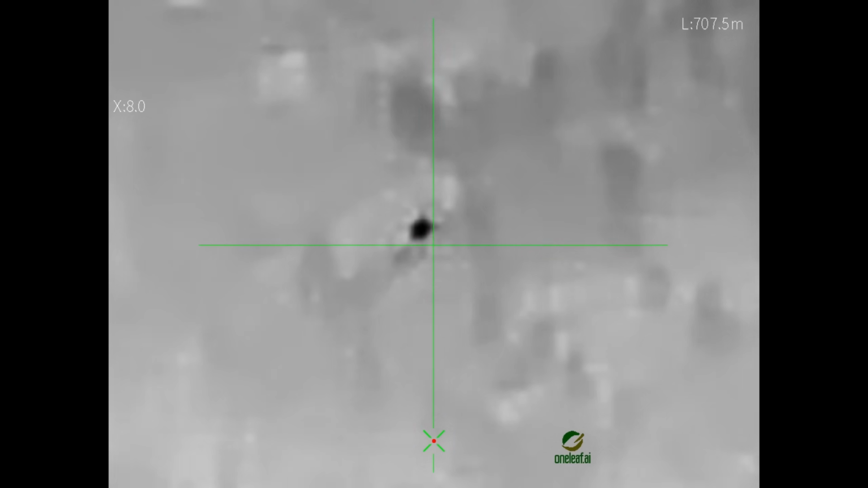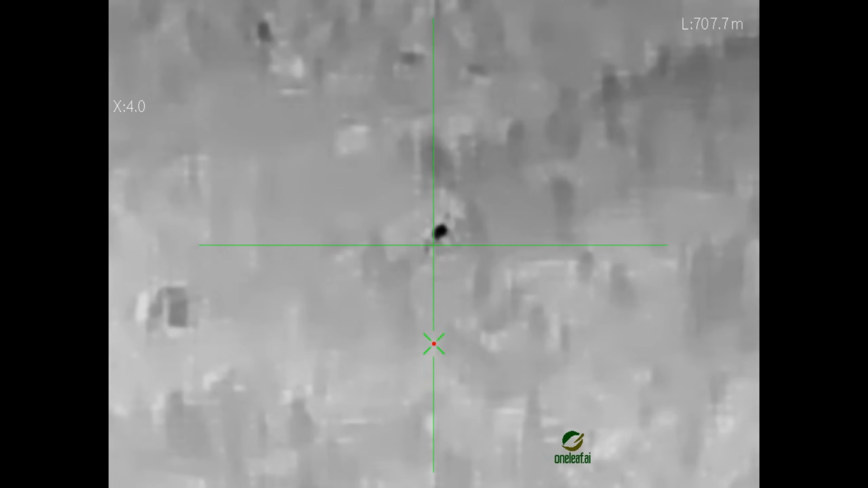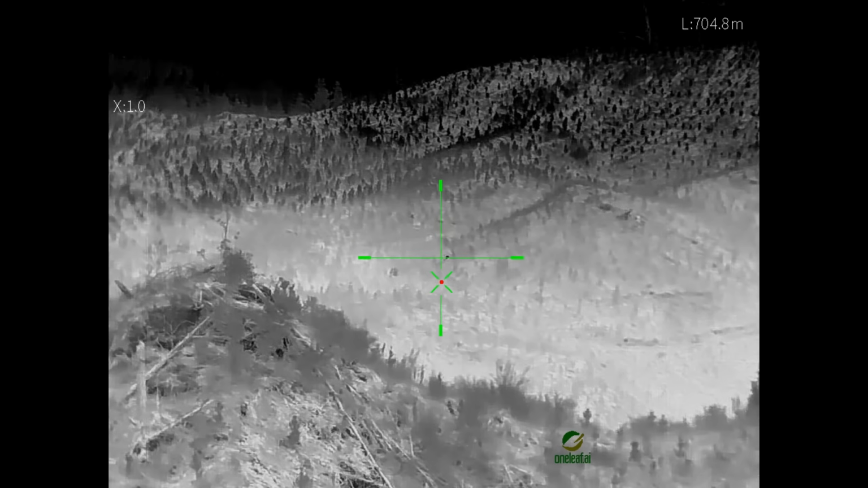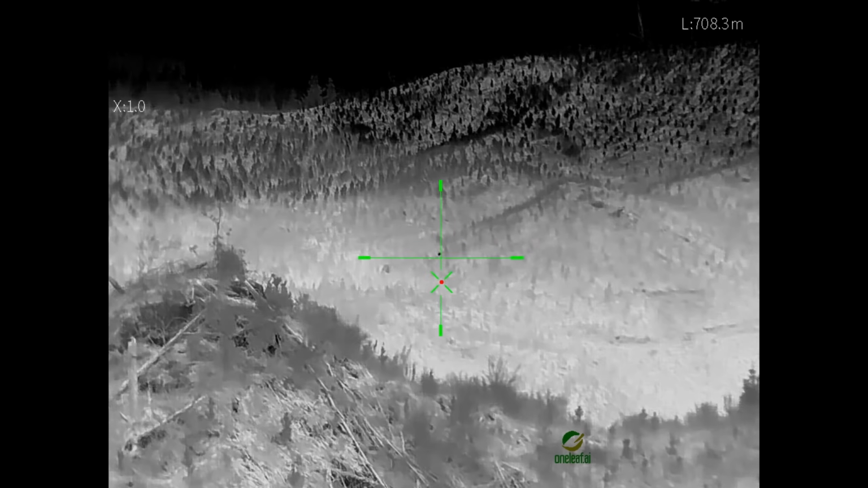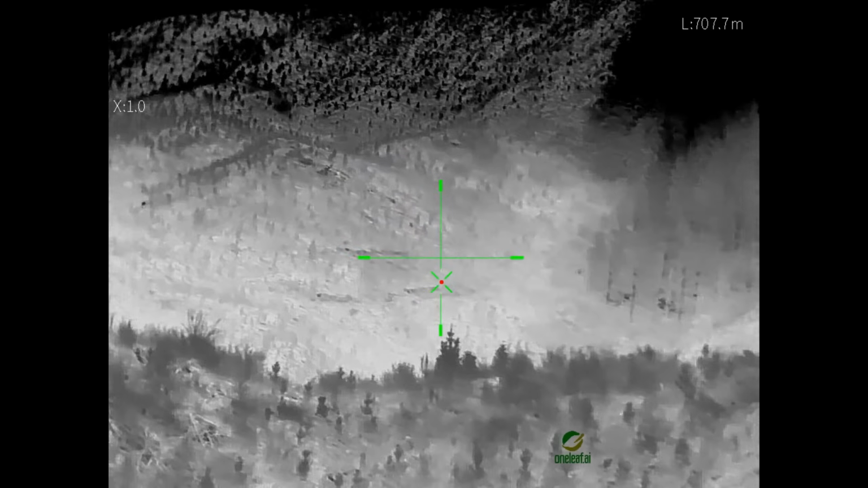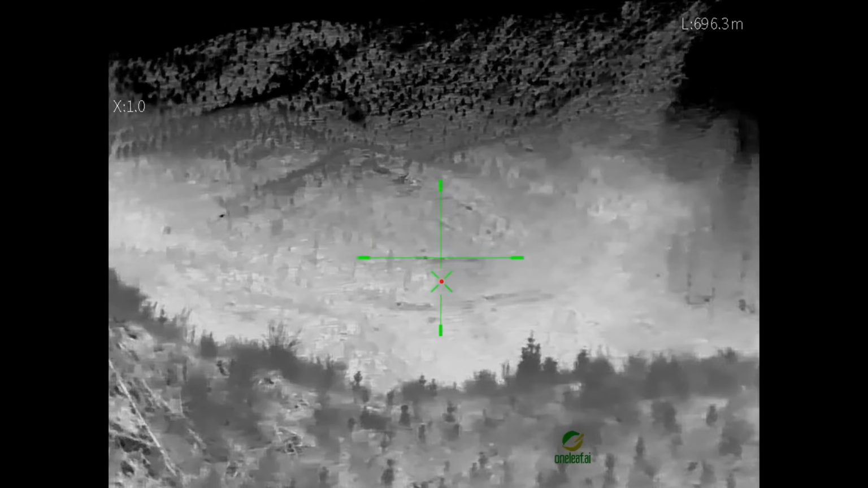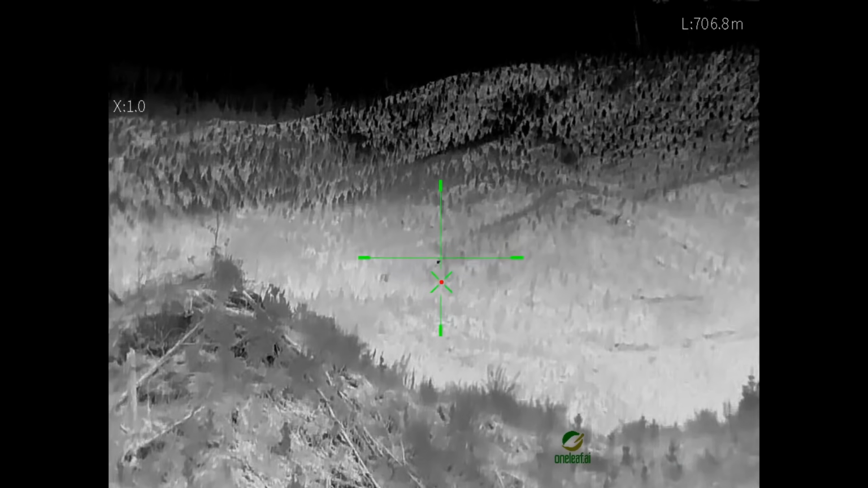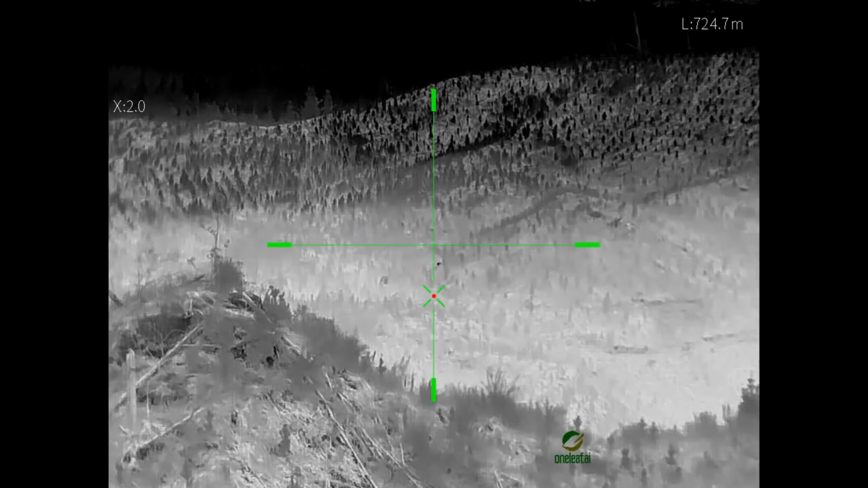As I zoom out while filming this, you can see a white haze of fog. It was quite a foggy night. I couldn't see this pig at all with my thermal handheld, but managed to pick it up with the Oneleaf scope. Could see it quite visibly, and it was over 700 metres, so I decided to put a stalk on, head right around the road and try and get as close as I could for the shot.